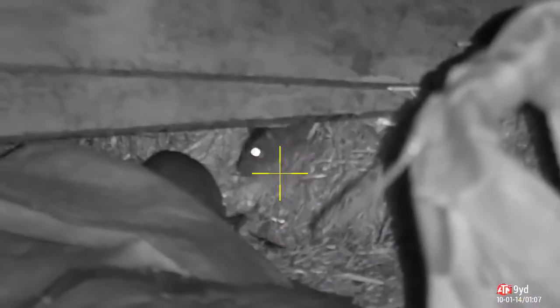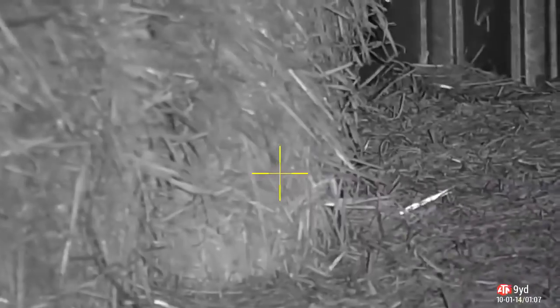I'll go for a body shot on this one. The reason is his head's not still enough. Thought I was being clever by doing that. So if I get a body shot I'll guarantee a hit. Bloody missed, didn't I? Never mind. Get him another day. I seem to go through a moment this evening where I couldn't actually land a hit on any of the rats.